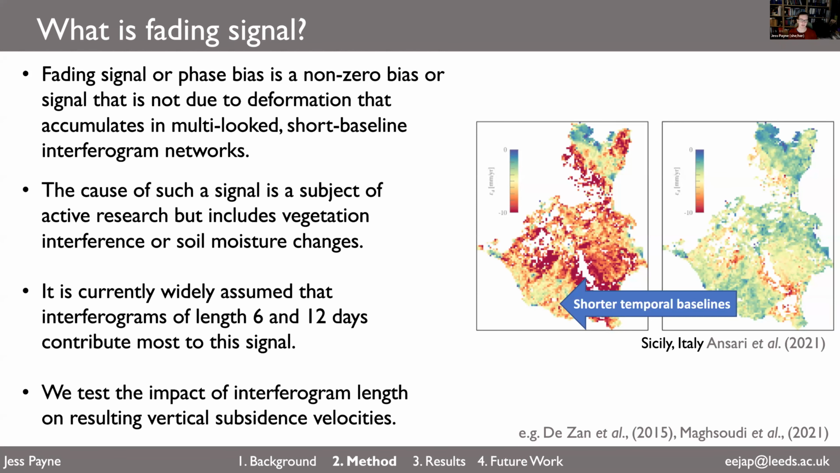The cause of such a signal is a subject of active research, but can include vegetation interference, so the interference of the radar signal from the satellite with the vegetation, or soil moisture changes in the ground. It's assumed that interferograms of 6 to 12 days contribute most to this signal. As we've seen before, lots of the subsidence regions we're looking at are covered in vegetation and probably liable to soil moisture changes due to irrigation. So we test the impact of interferogram length on our vertical subsidence velocities.